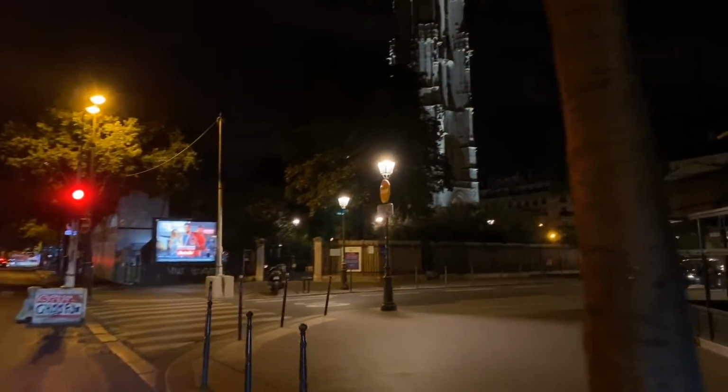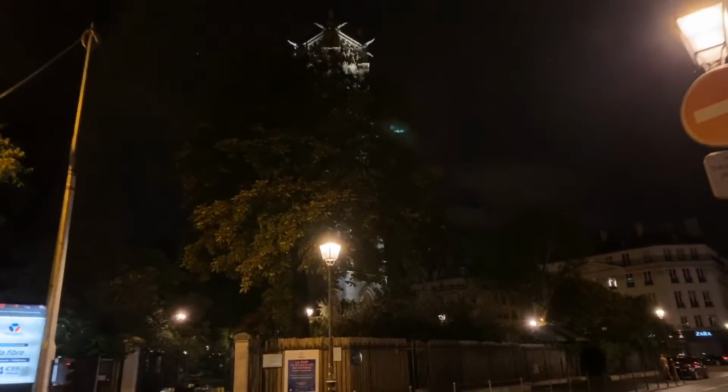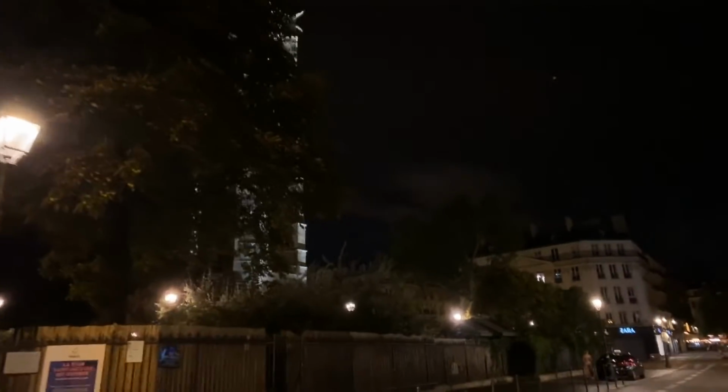Here's La Tour Saint-Jacques, Tower of St. James. Get a better view here. Yep.